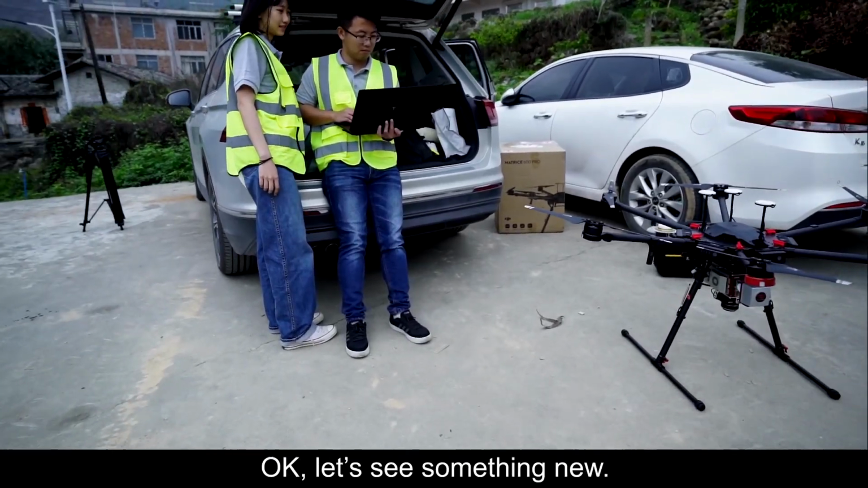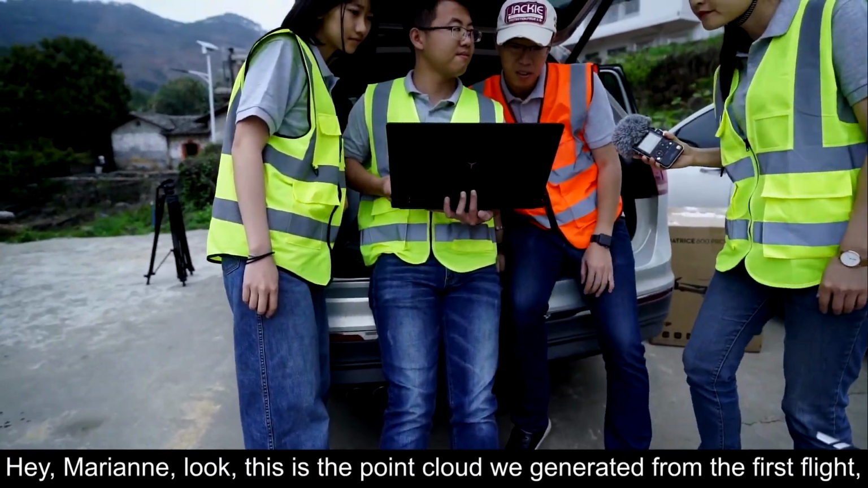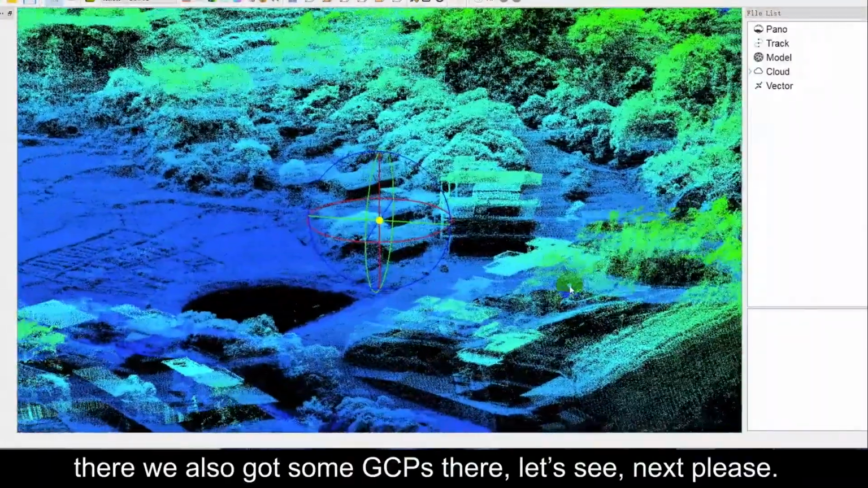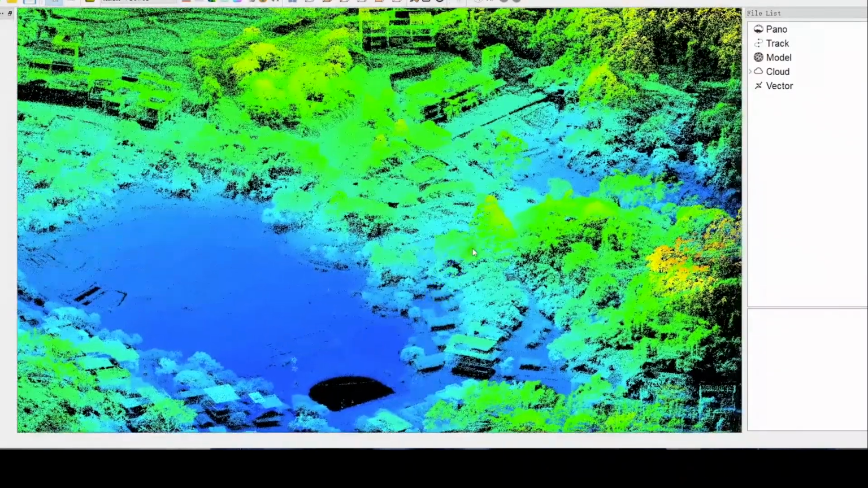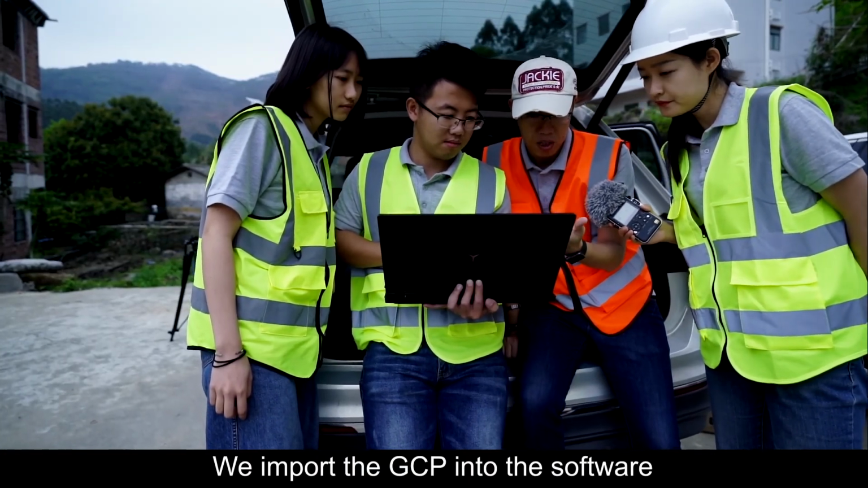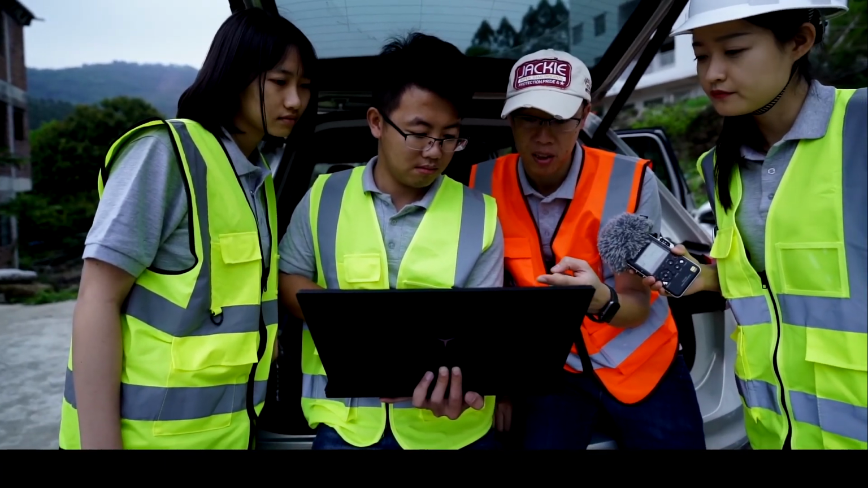Hey Jackie, over here please. Let's see something new. Hey, Marine, look. This is the point cloud we generated from the first flight. There we also got some GCPs. Let's see, next piece. Okay, GCP here. We import the GCP into the software and then we can generate the control report.